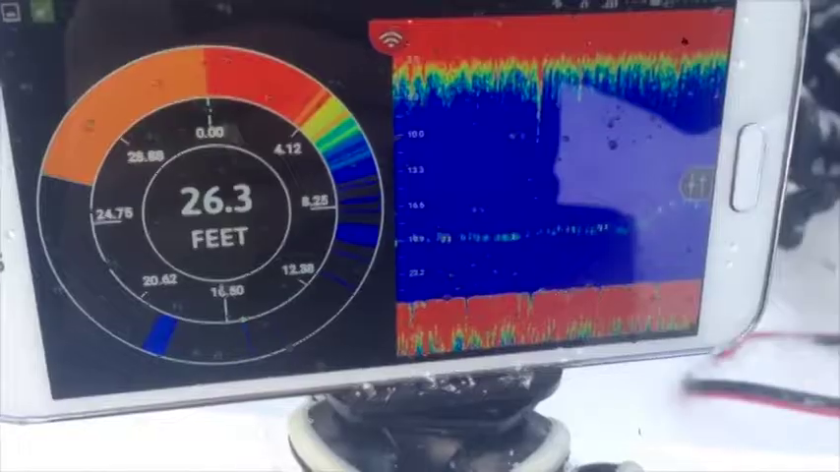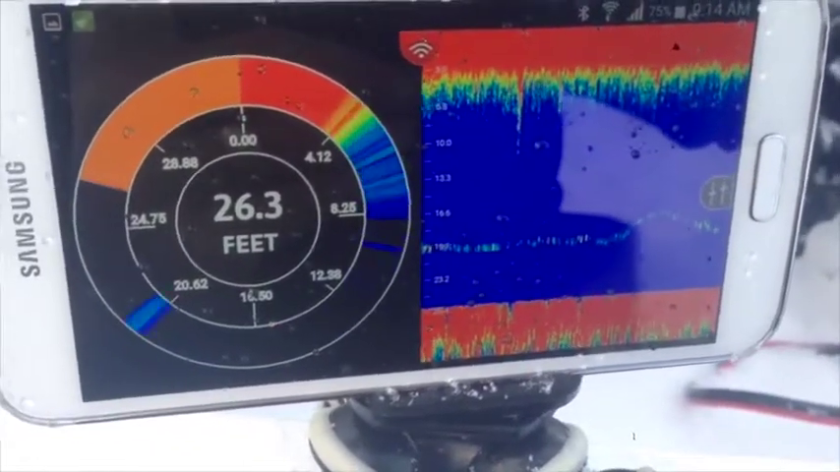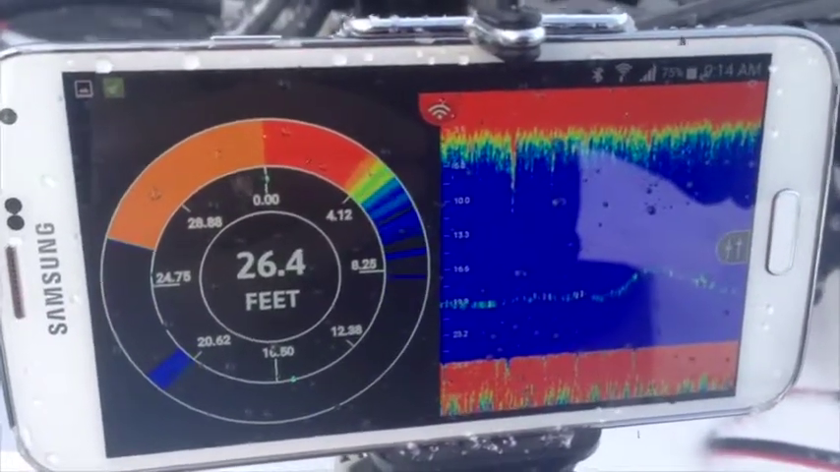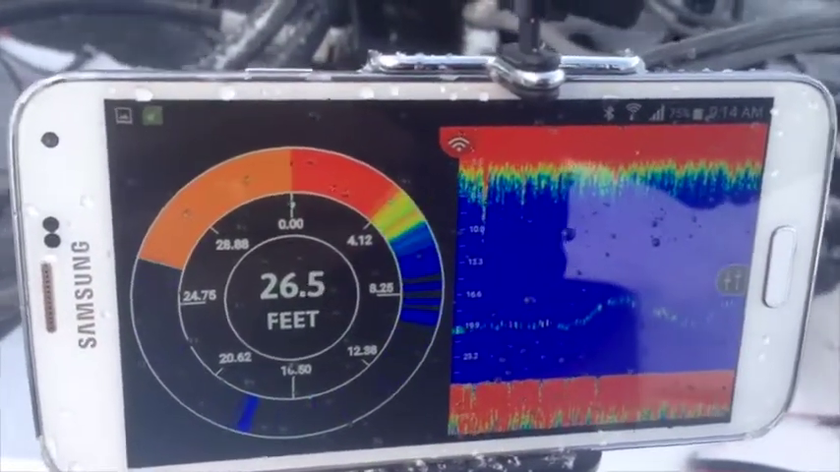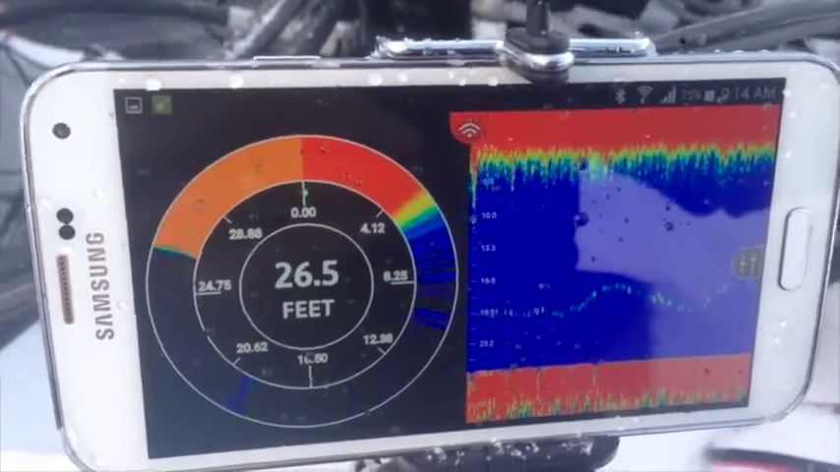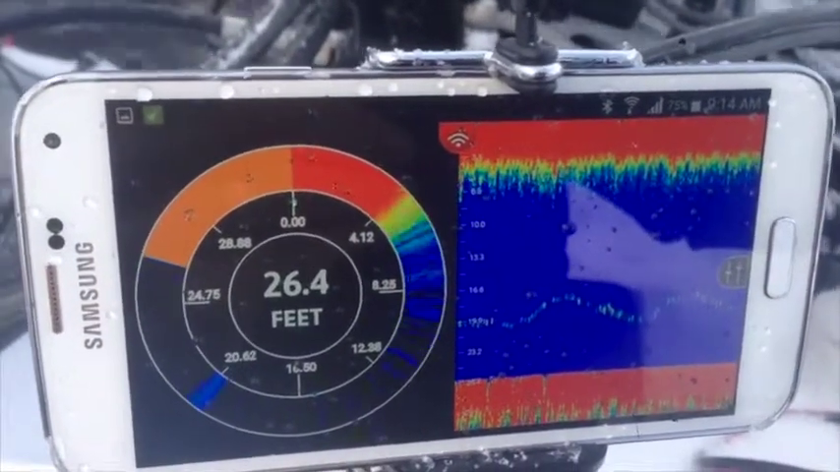This is what the display on your FishHunter Directional 3D looks like in flasher mode. On the right-hand side, you've got your raw sonar data, and on the left-hand side, you have the traditional flasher view. You can see in the flasher view we're in about 26 feet of water, and down around 20 to 16 feet there, you can see our jig line.